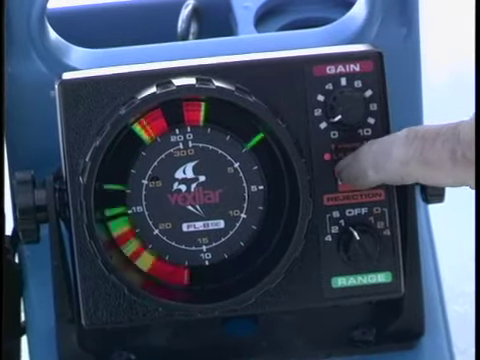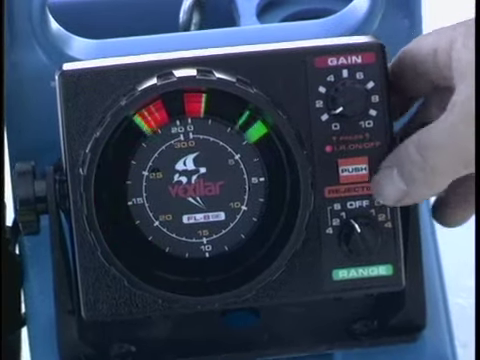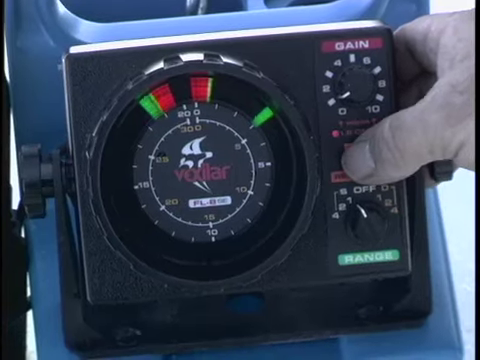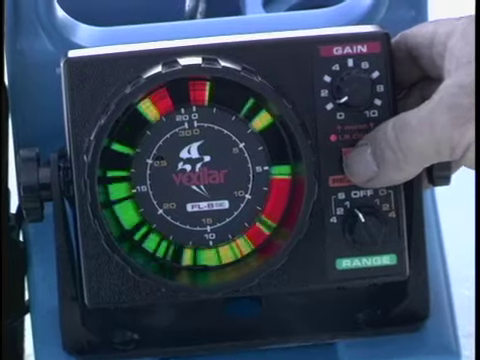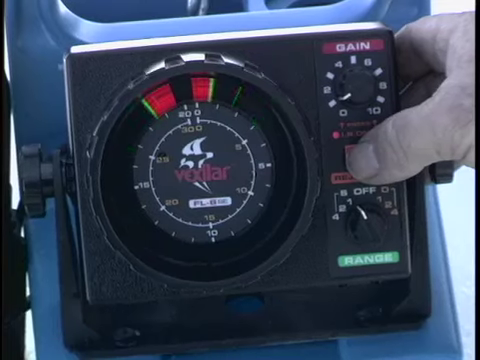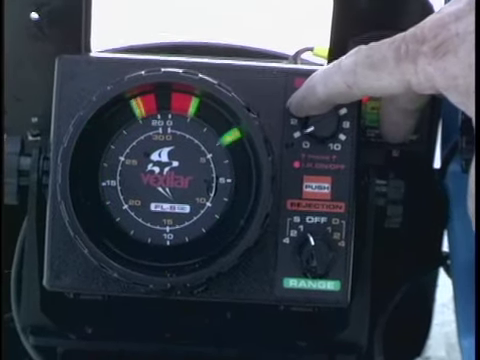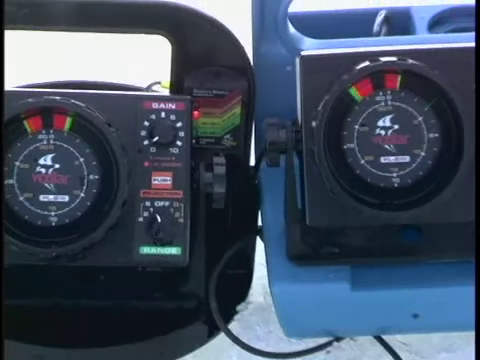When the red light is on, it shows that it is on. Then it's a 10-position switch, and you hit it 1, 2, 3, 4, 5, 6, 7, 8, 9, 10. You simply find the position that has the least amount of interference. It also can be reduced by turning the gain down to its lowest mark. You only need to use the interference reduction on one unit, and you can remove the clutter from both units, and you can fish side by side.